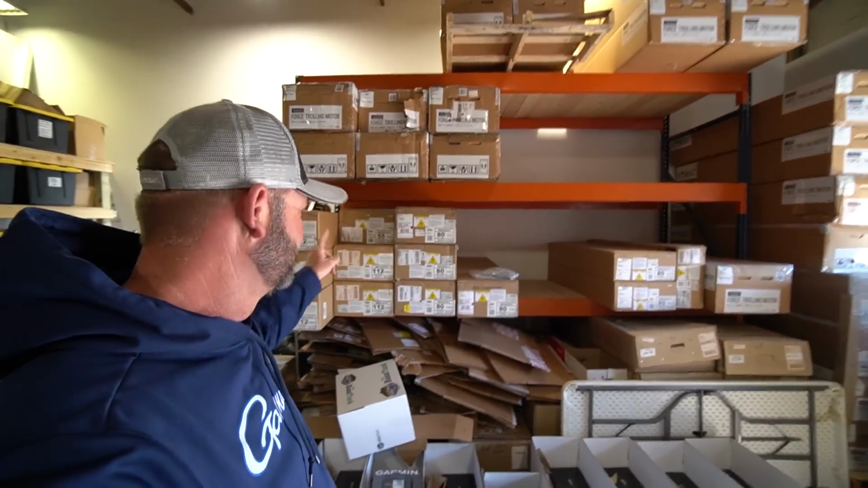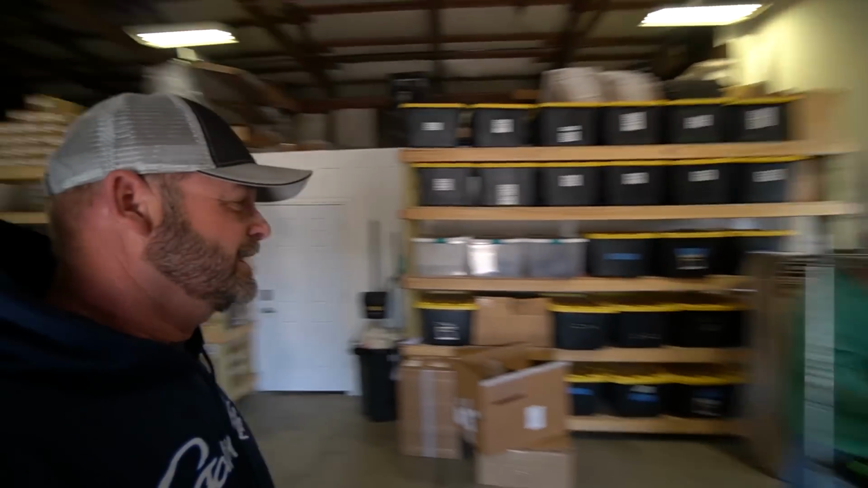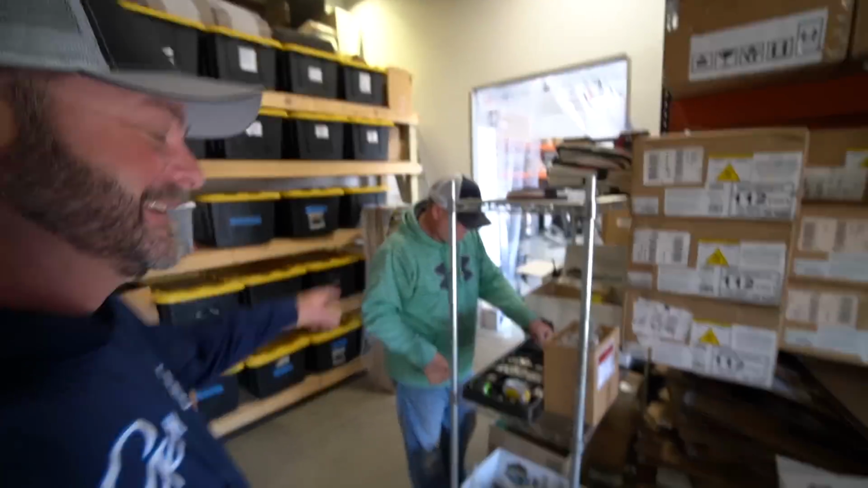I like the new, if you're in need of a trolling motor, I think they've got a couple. Different brands, different sizes, different lengths. Man, plan right there, son. That's the man right there.